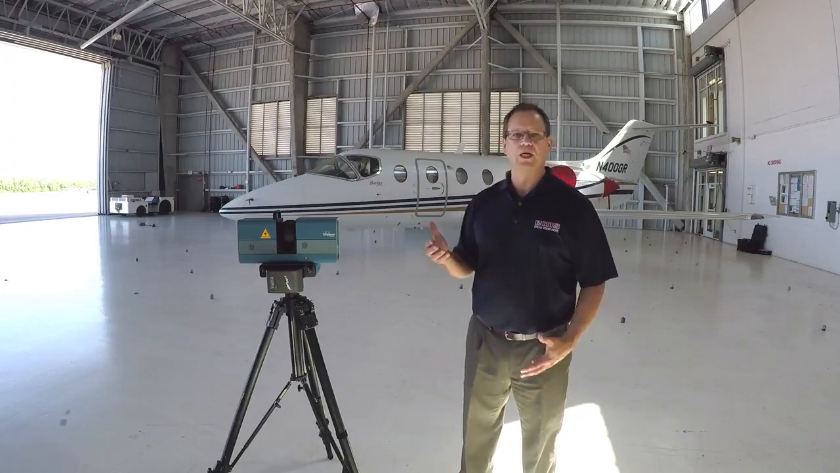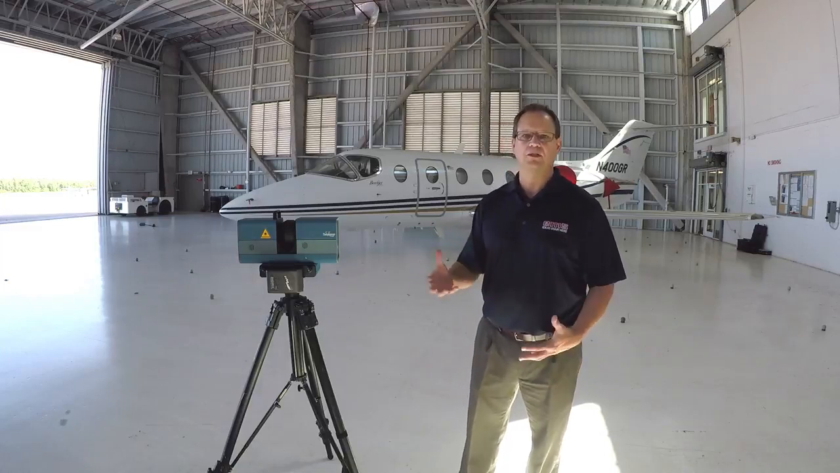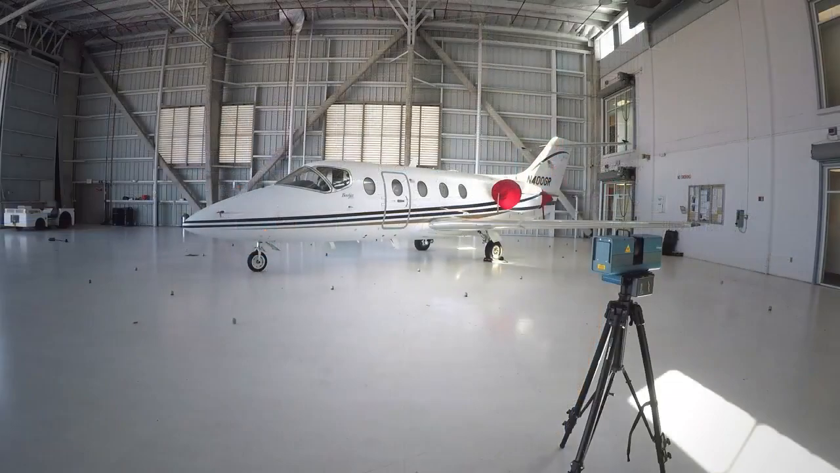So what we'll do in the video is we'll kind of go through and show you how the scanner works. We'll take a look at the data and the whole process of converting the data and then using it for things like reverse engineering and inspection. Okay, so let's start and talk about how the Surphaser 3D scanner works.